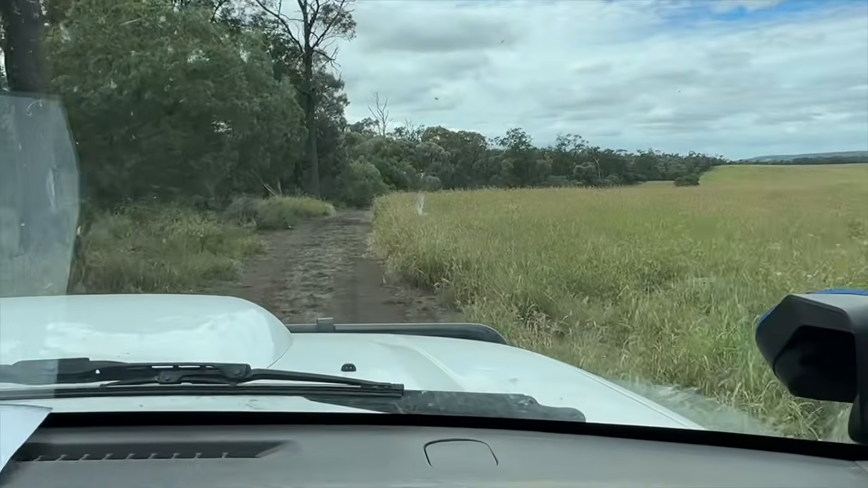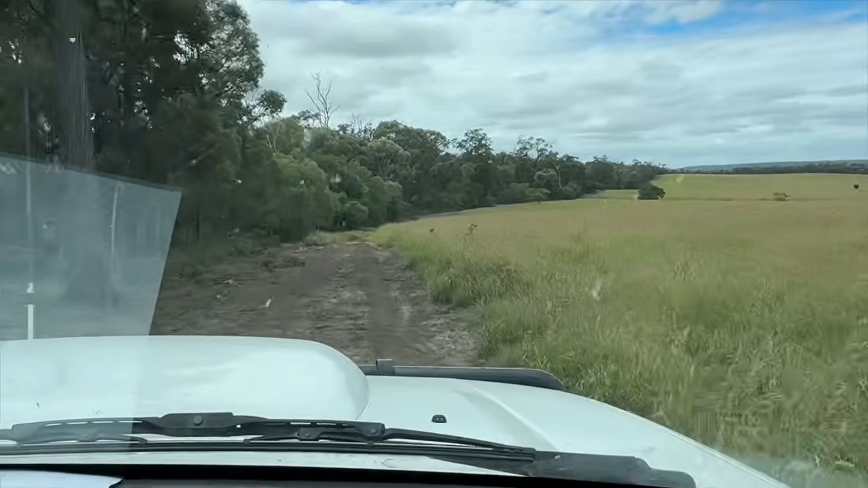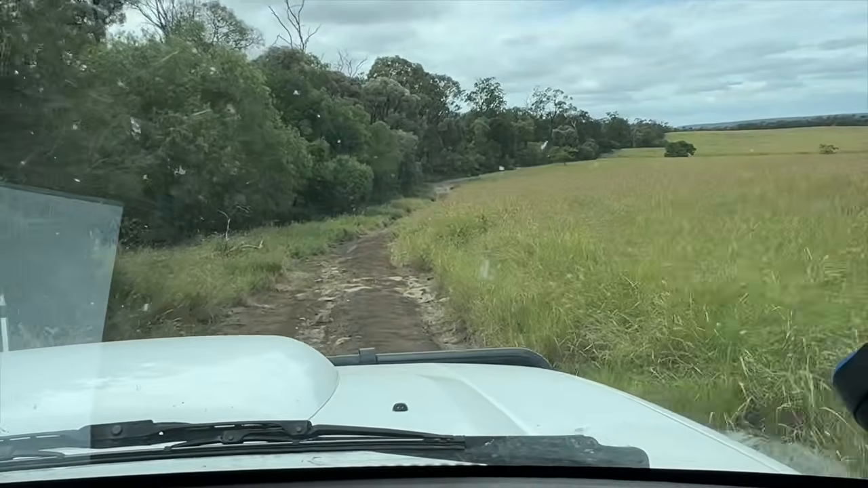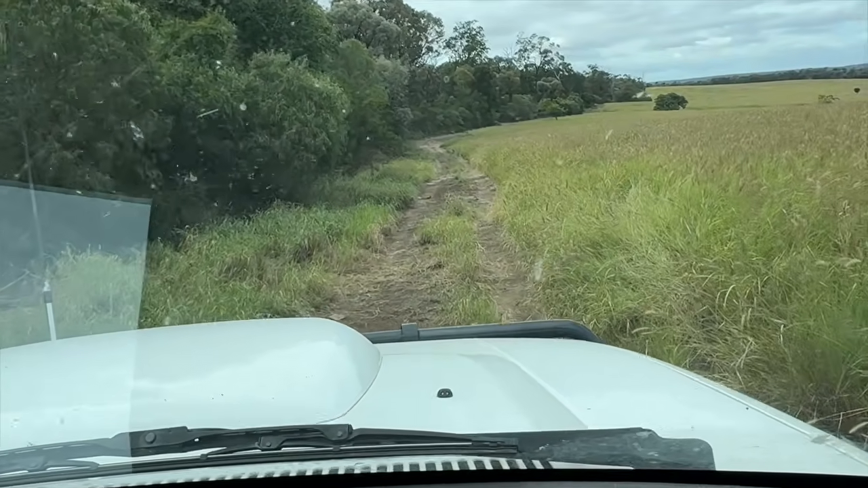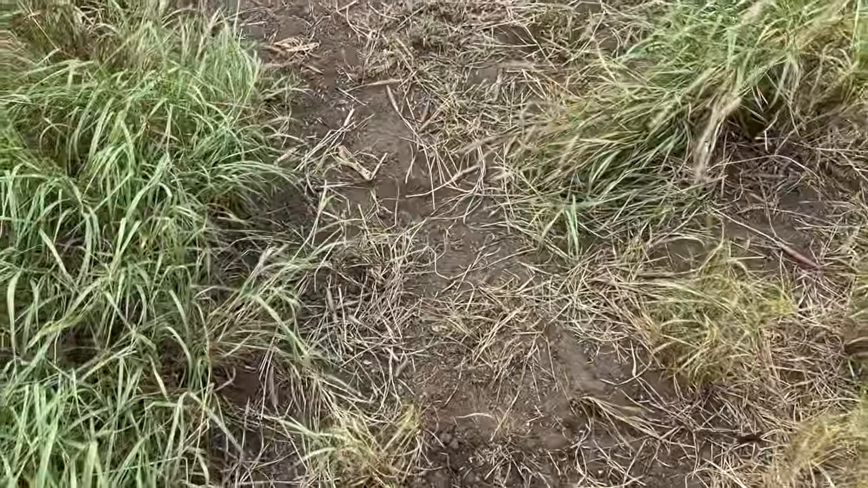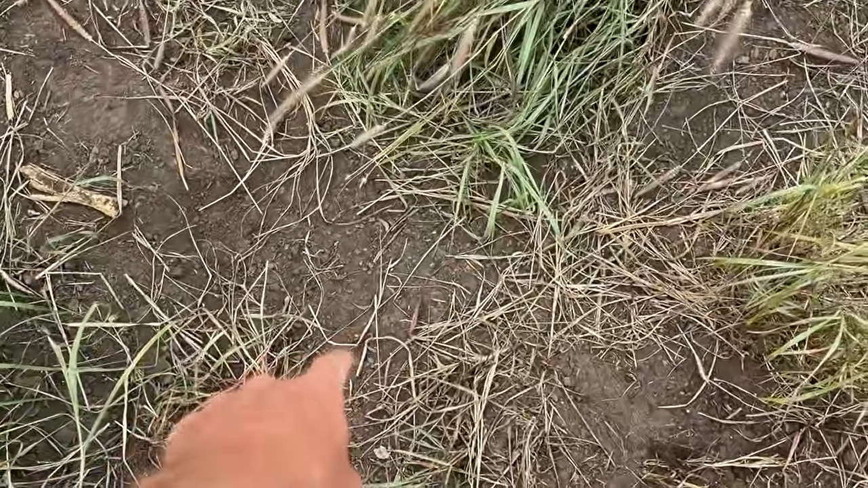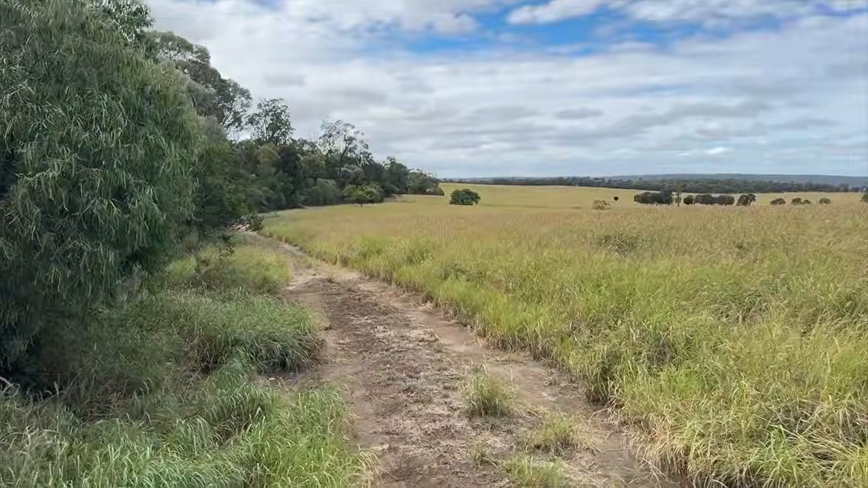Right, I'm just coming up now to where I got that bitch yesterday. So far it all looks clear. No movement here. I'll just get out and have a closer look. Right. Nothing's touched that one. And nothing's touched that one just here. Anyway, we'll go down and have a look down further.